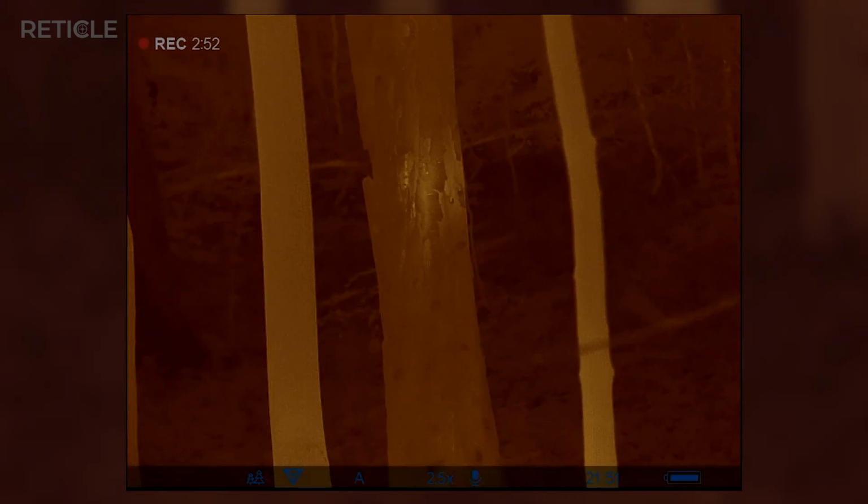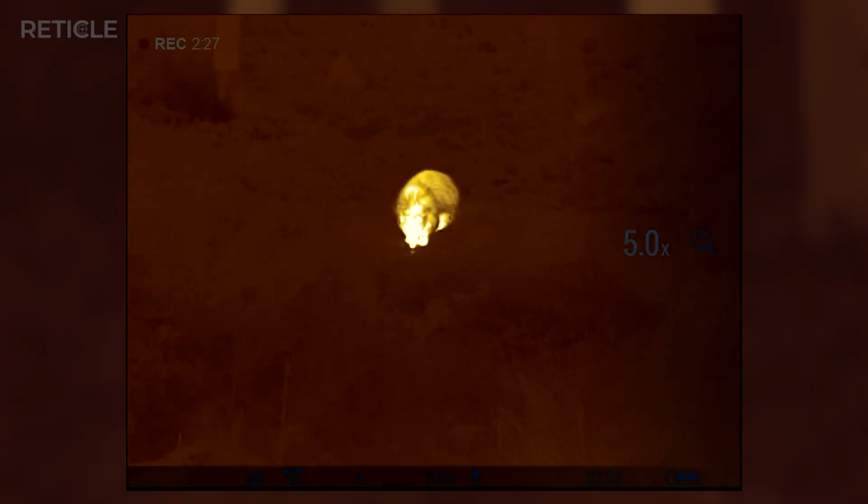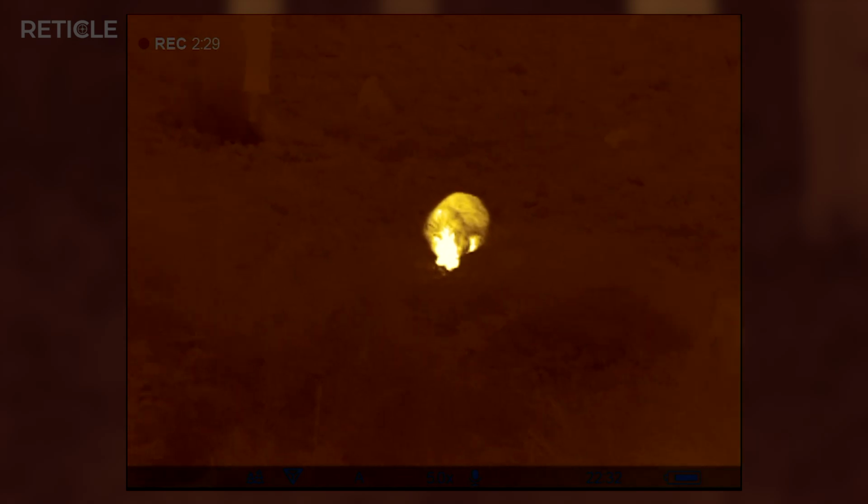What blew me away was how detailed the environment looked. Leaves, bark textures, super sharp. I was sitting in a box blind in our hunting ground and the only animal that showed up was a badger that night. But I've got to say the image of the badger itself was kind of a little bit disappointing for me.